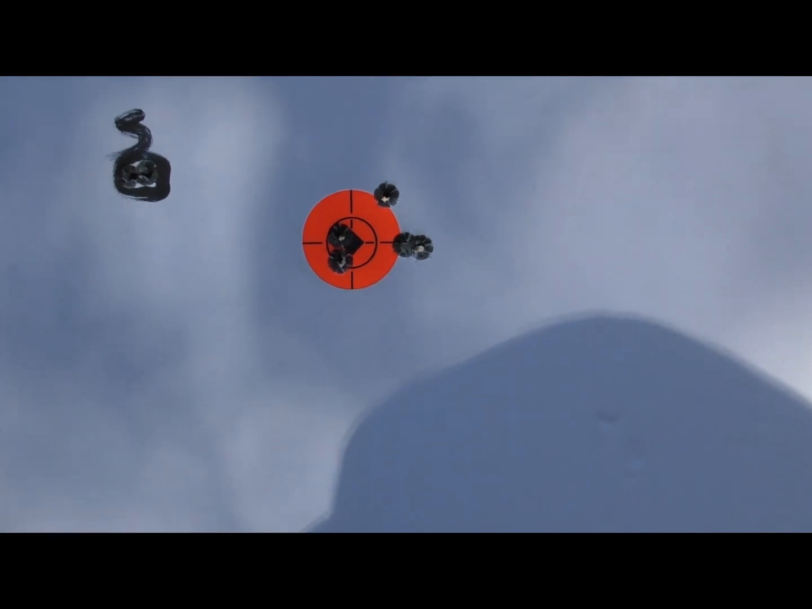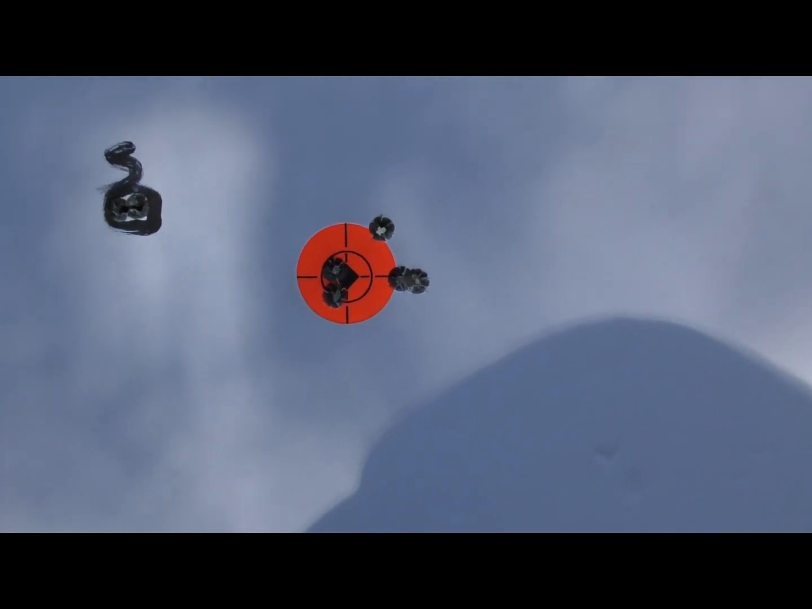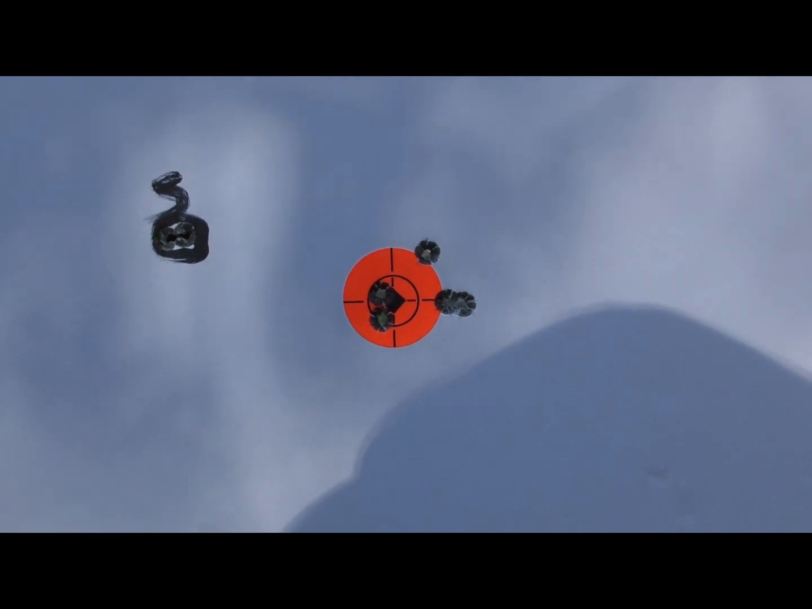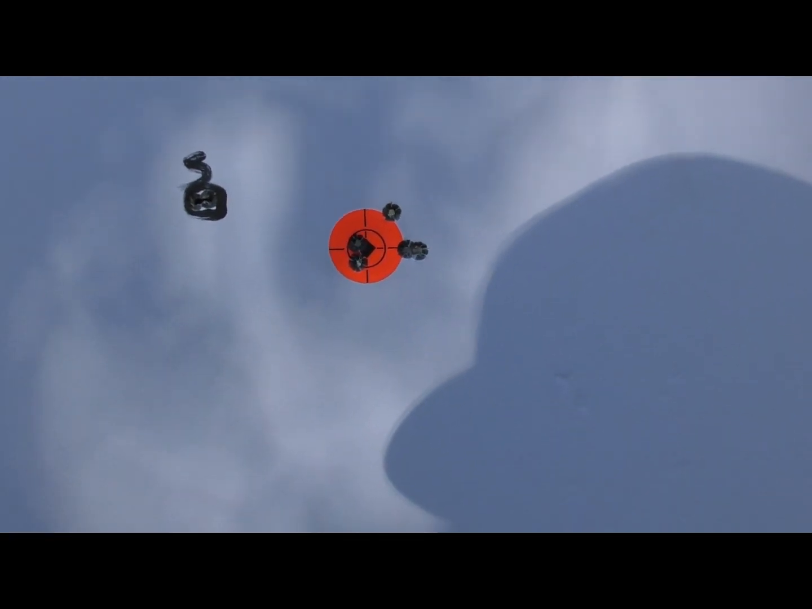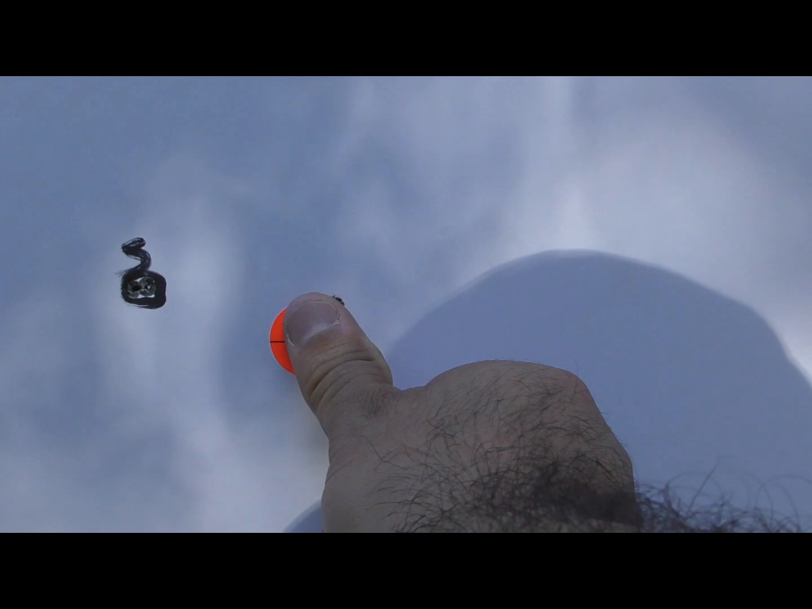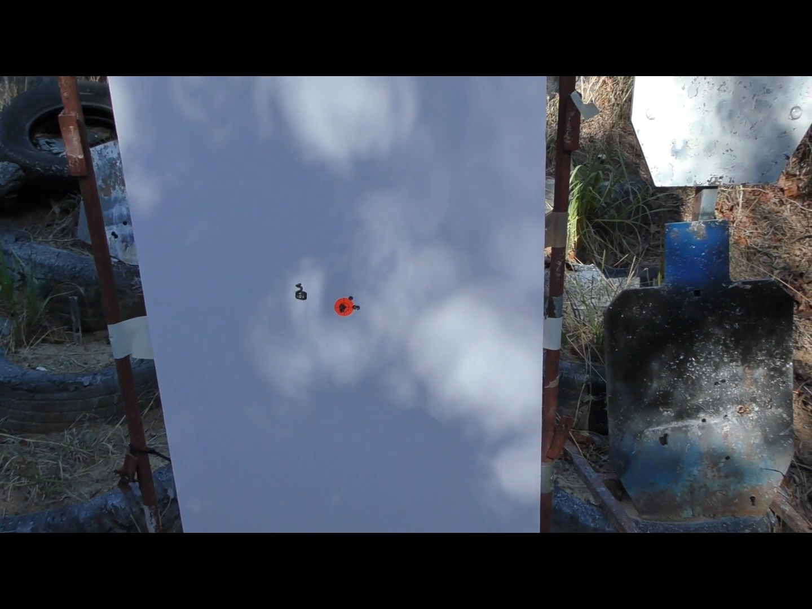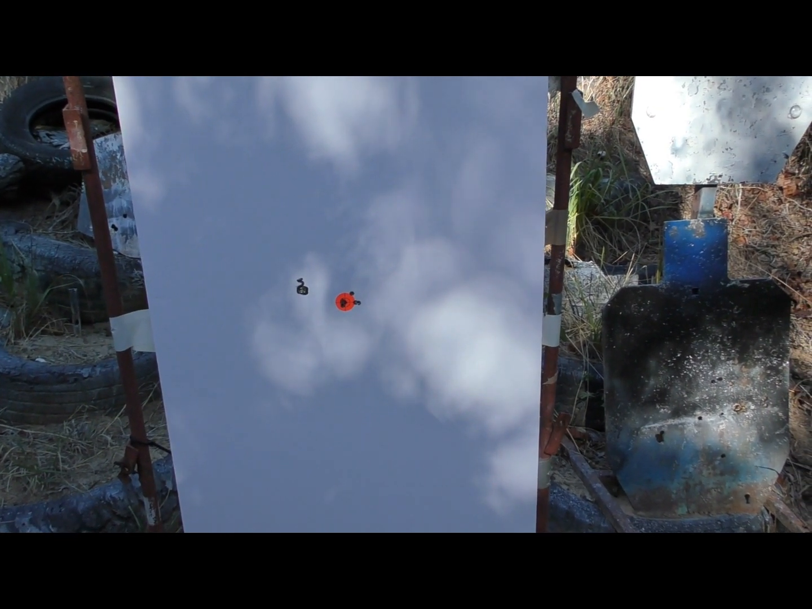All right, so there's our results. 5 shots, 100 yards, 6.5 Grendel, 90 grain factory ammunition with a daytime optic. You can essentially cover those with a thumb. So, now we have the baseline accuracy established. We'll go ahead and get the Super Hogster LRF on the gun.